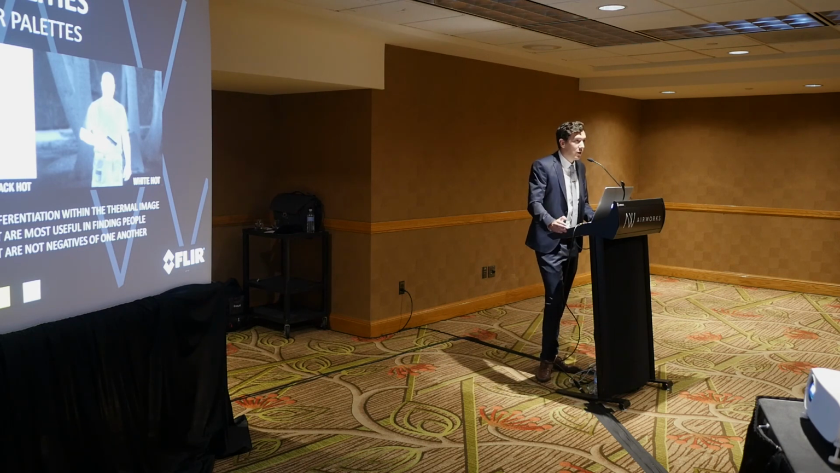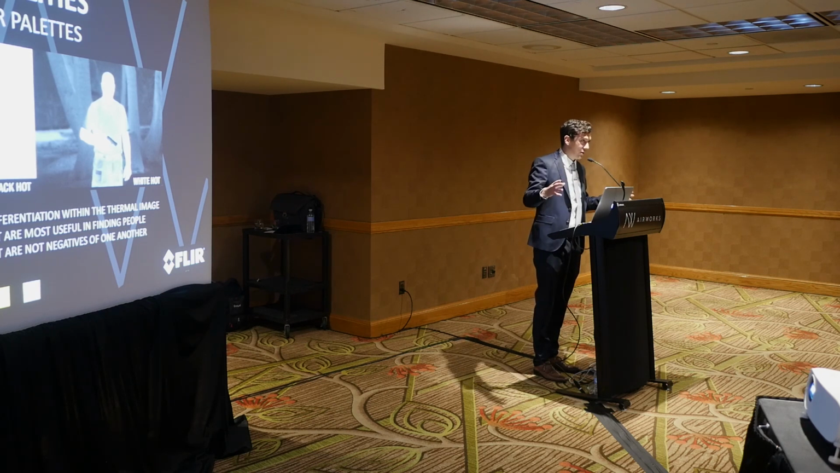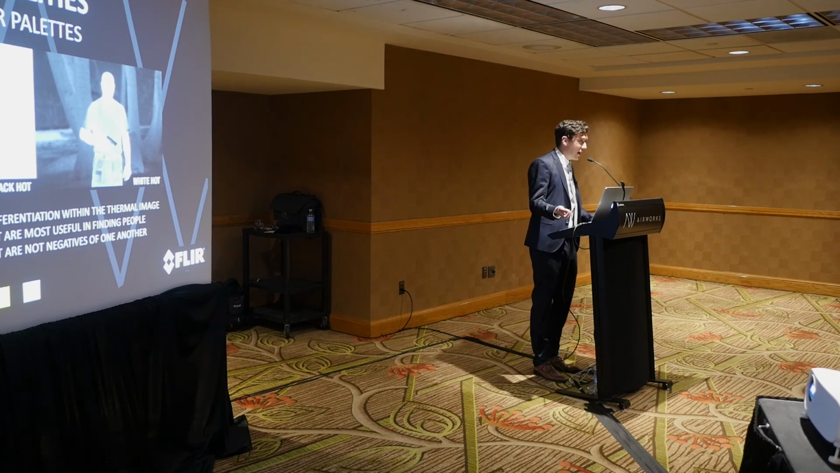You may have seen the colorful palettes that FLIR cameras also provide. Those are supposed to be used for situations where there's a large range of temperature within the given scene. So if you are doing a utility inspection, you're able to see that something is significantly hotter than the scene around it and then see variations within that range. But these would not necessarily be that useful for doing search and rescue missions.